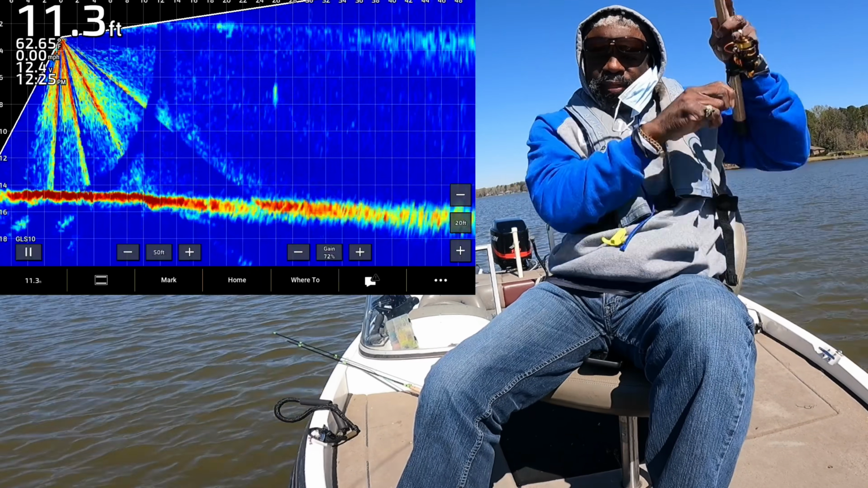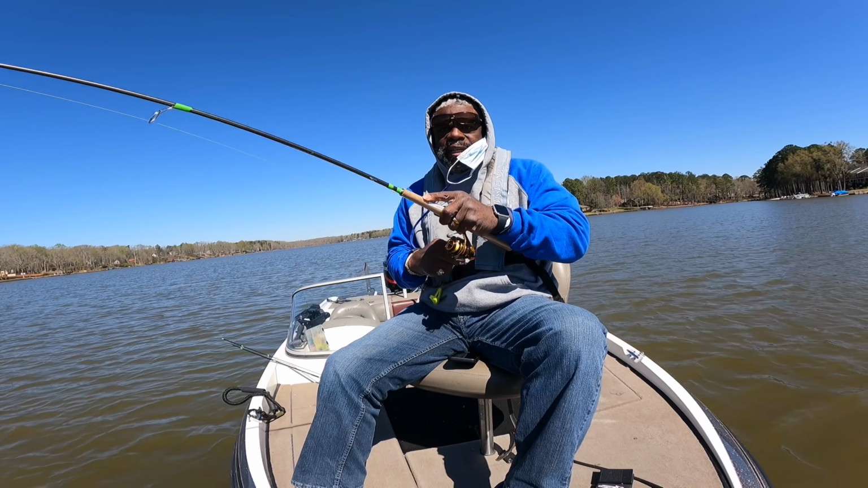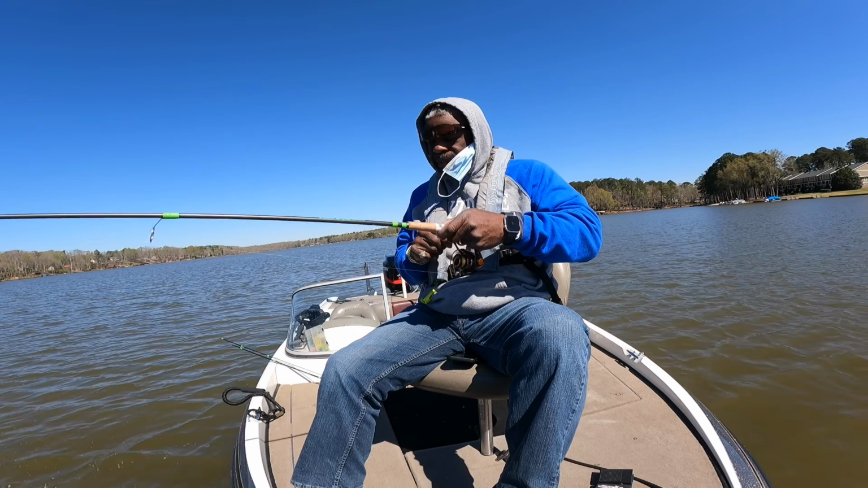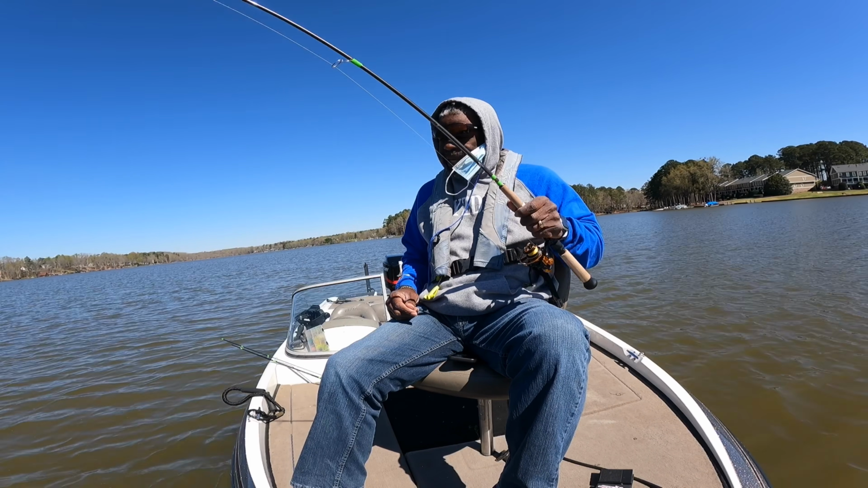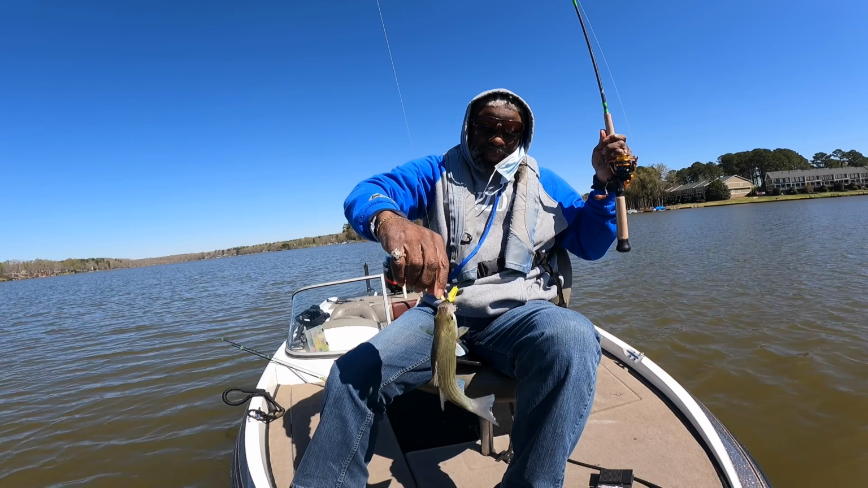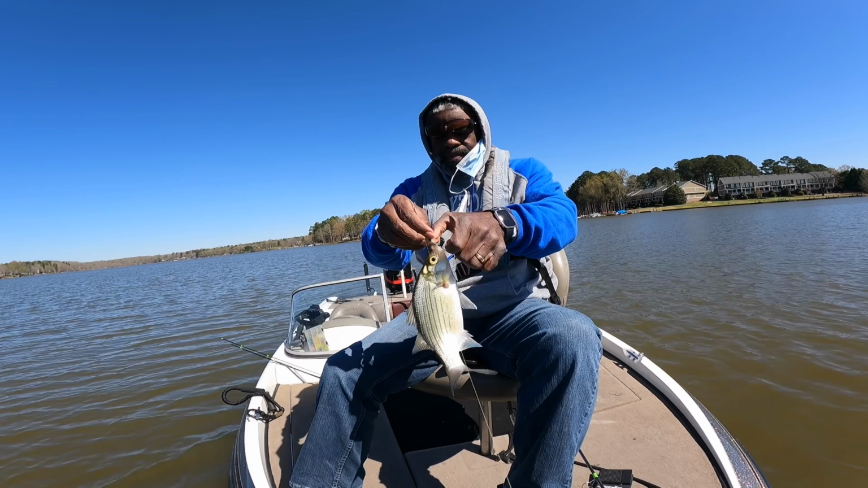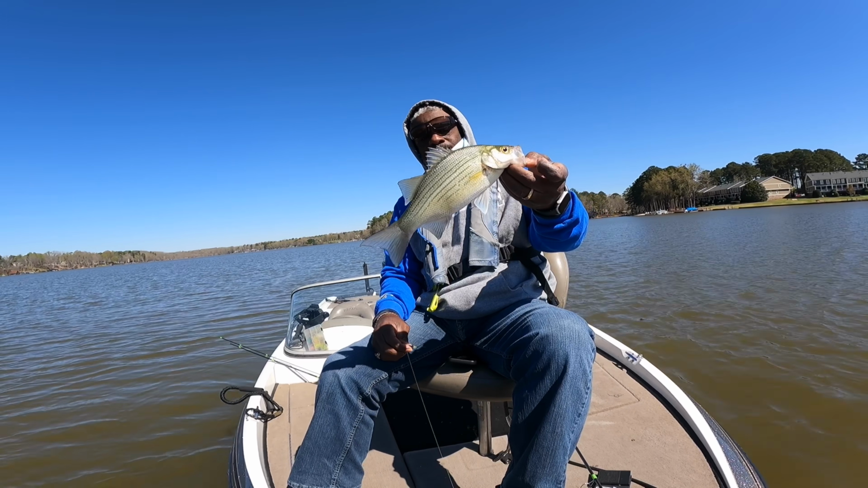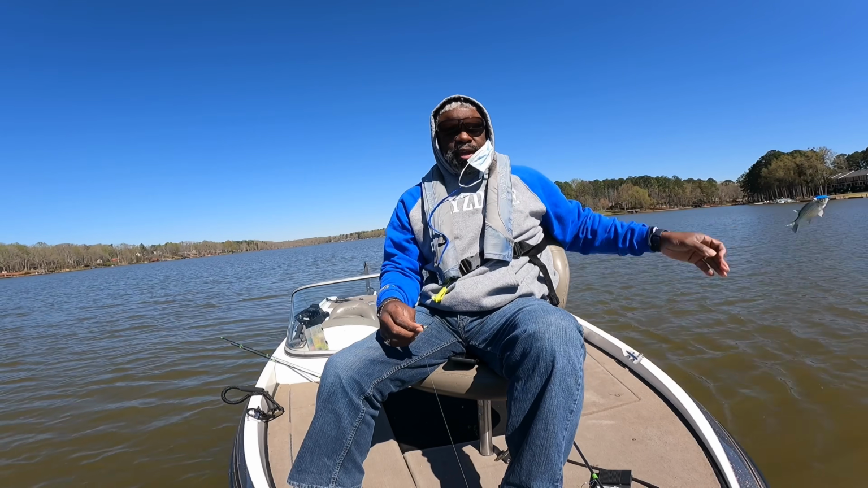There we go, she reacted. Another good example. Is this a hybrid or crappie? That's one of them hybrids. White rather, whites. One of these. But the example's the same. You see the fish react, and you'll feel it when they hit. Excuse me. I don't think I'm gonna keep this one today. Come on out here now, get.